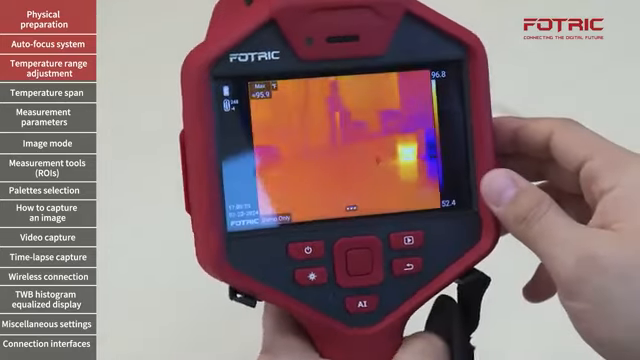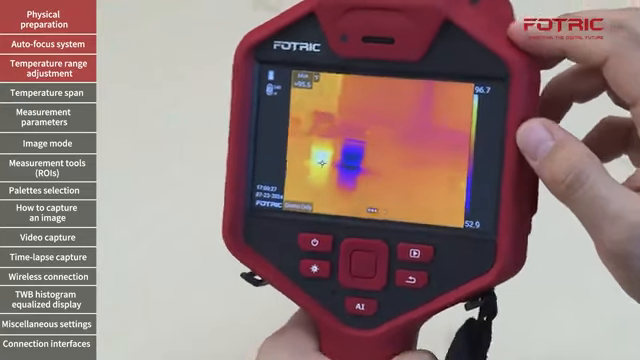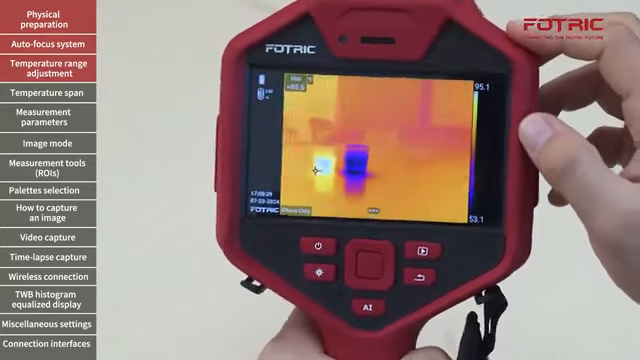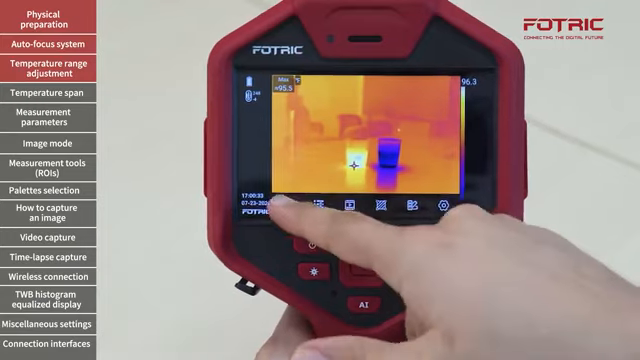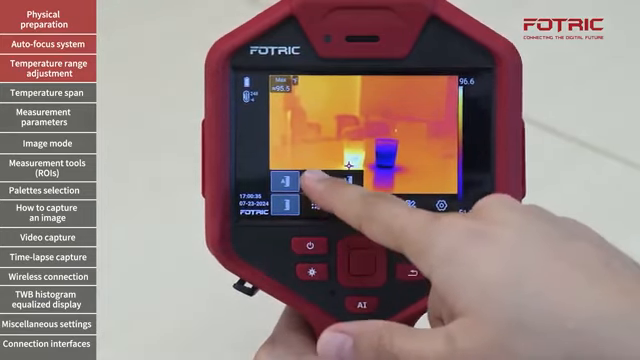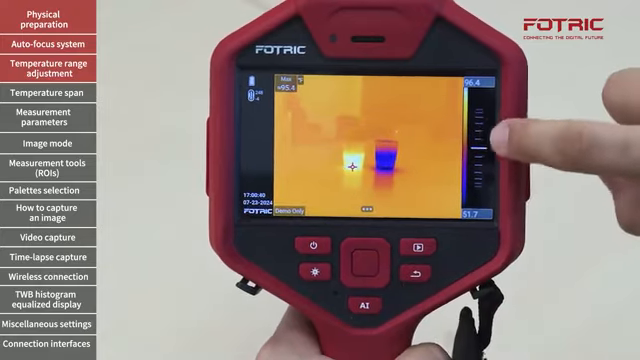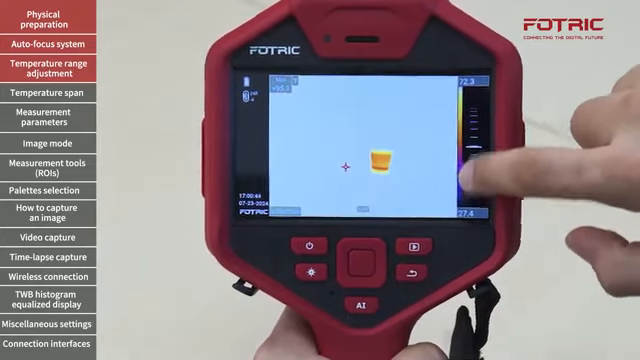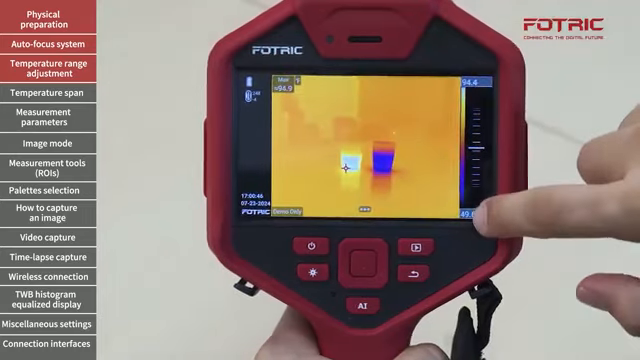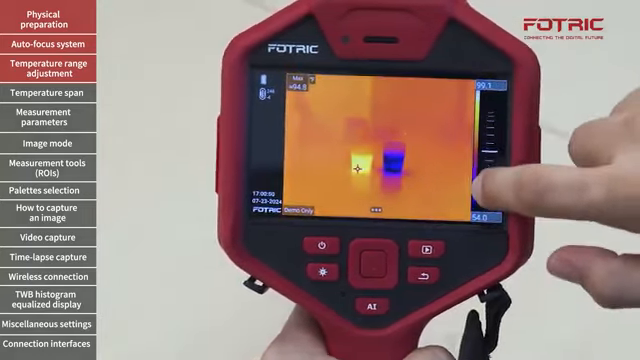This will make the camera adjust the top and bottom values of my palette to make sure that I always get good imagery. However, for further controlling the span and level, I will go to the second one, which is manual, and I can adjust by scrolling on the right side of the screen. By doing this, both the top and bottom limits are moving together.